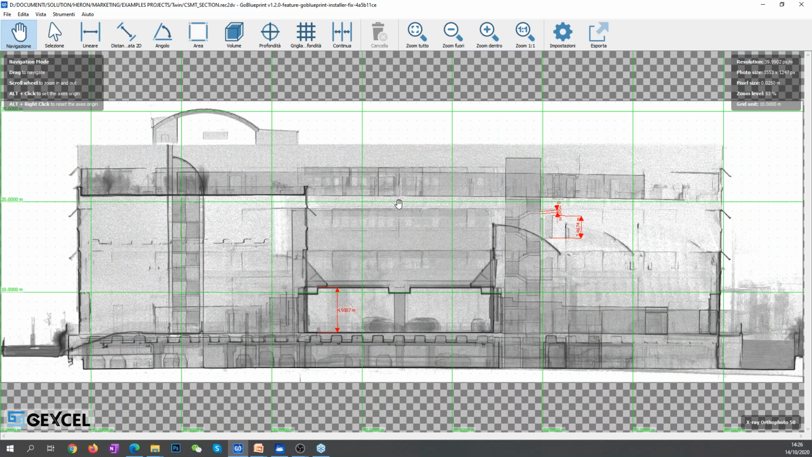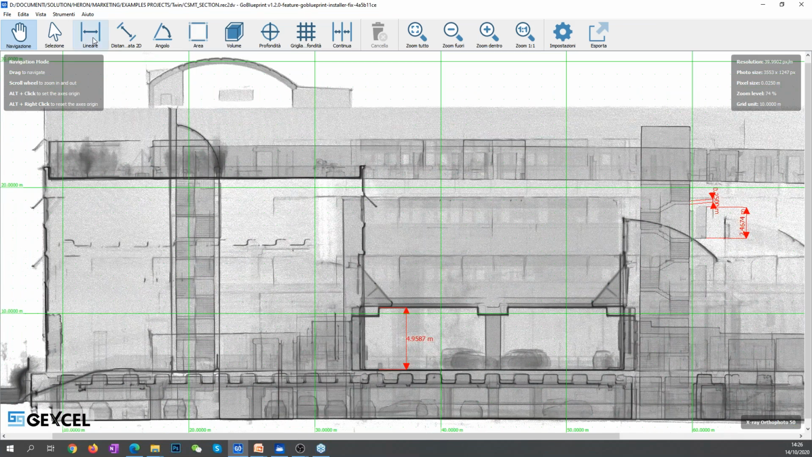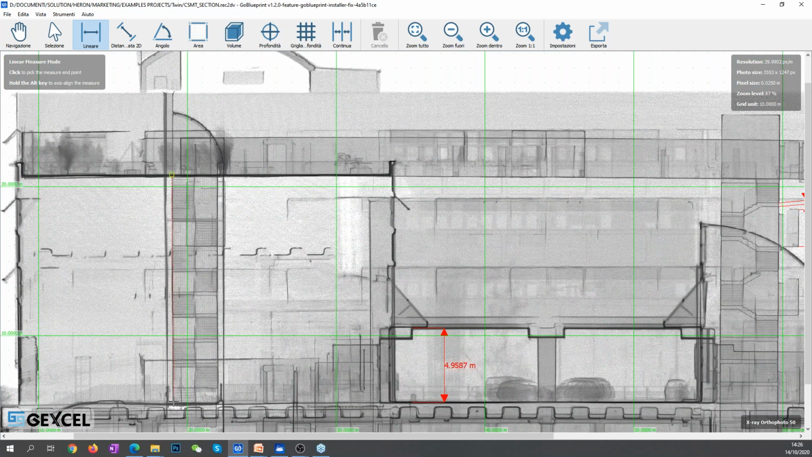And the Go Blueprint Viewer is also a standalone software, as I am using it now on my PC. So it's a standalone software that you can install on your PC, but also on a Microsoft tablet. And so you can go on site and take, for example, this measurement that I am taking here with you directly on site.